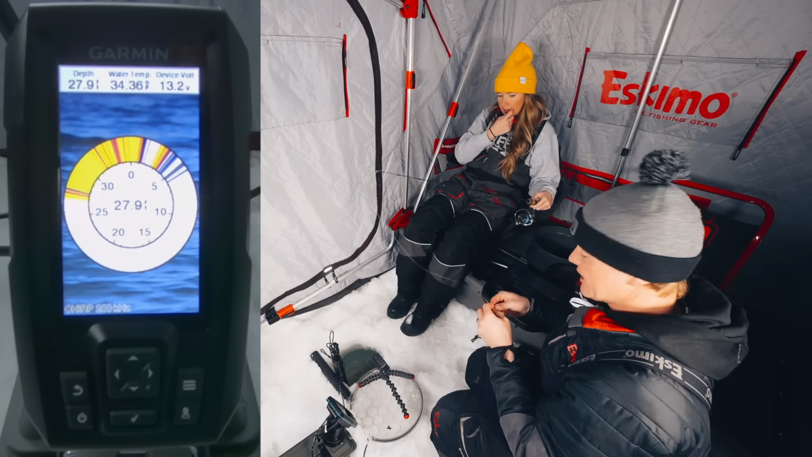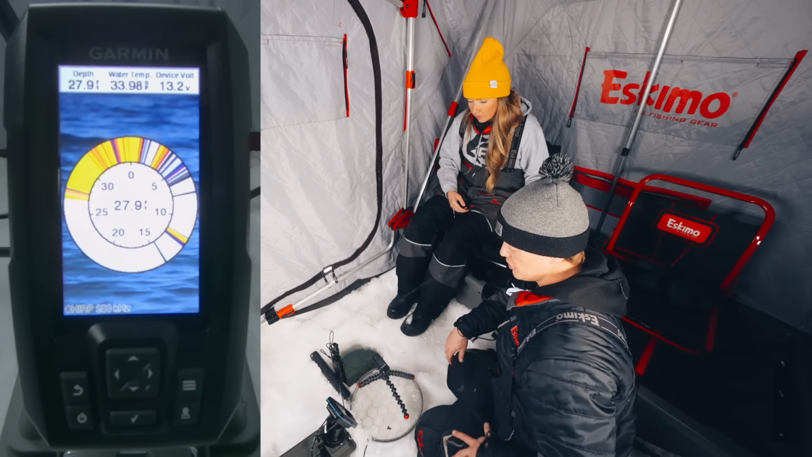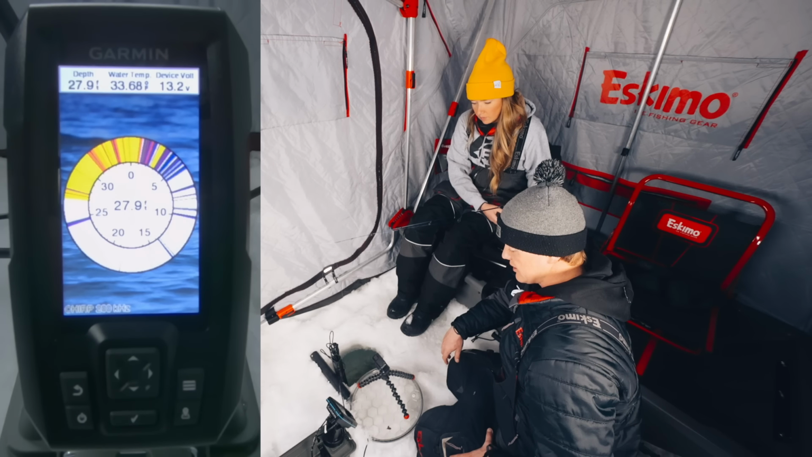All right, we're gonna put a little minnow tail on for Samantha. As far as adjusting gain goes, you kind of want to be able to see your lure and not too much extra. So your lure's showing up pretty big right now. We might want to turn the gain down a bit, but it looks like our angle of the transducer is pretty good. It's marking nicely.